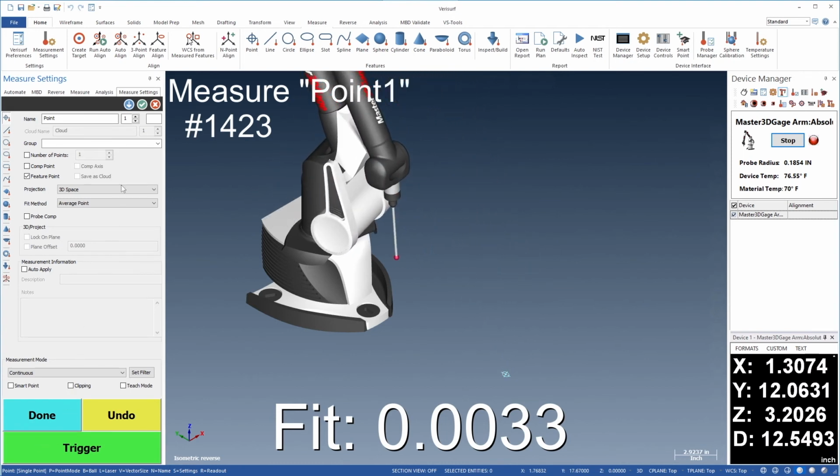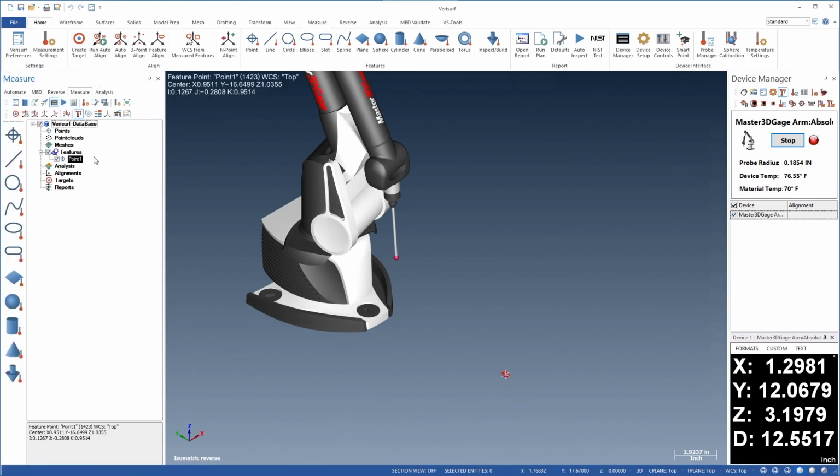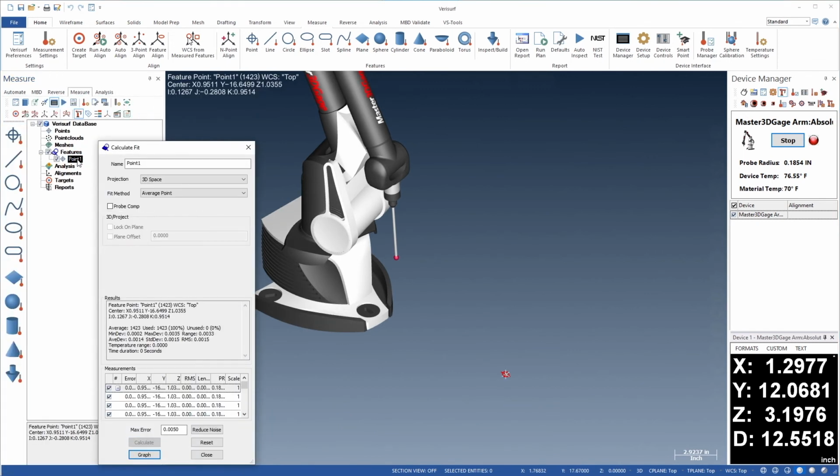We'll then choose OK. If we double-click the feature point that we just measured, we can see the statistics such as range, standard deviation, and RMS. We can add this point to a report to document the device performance if required.